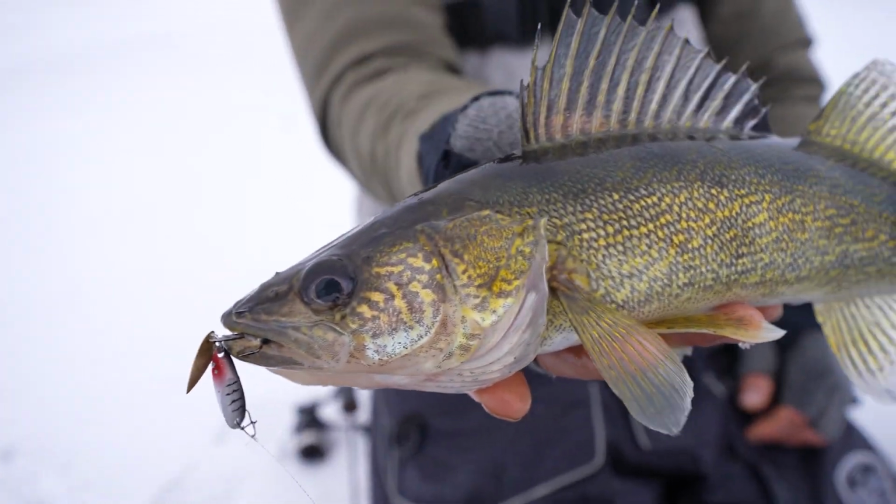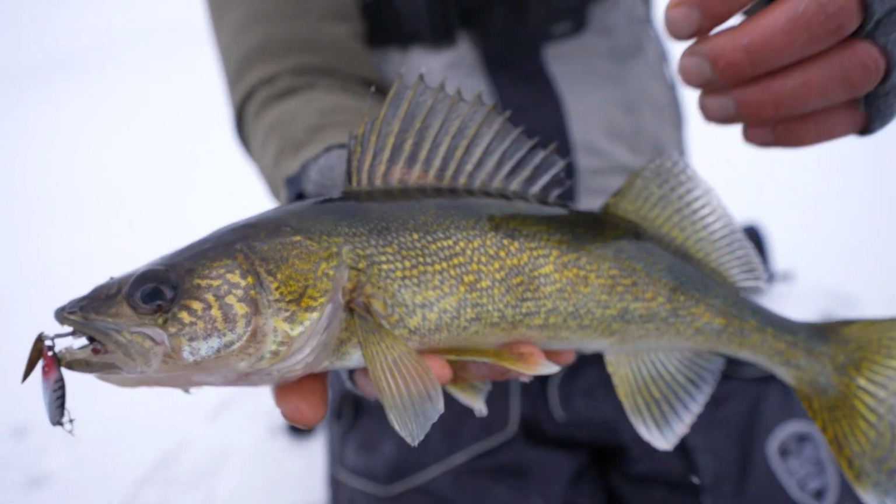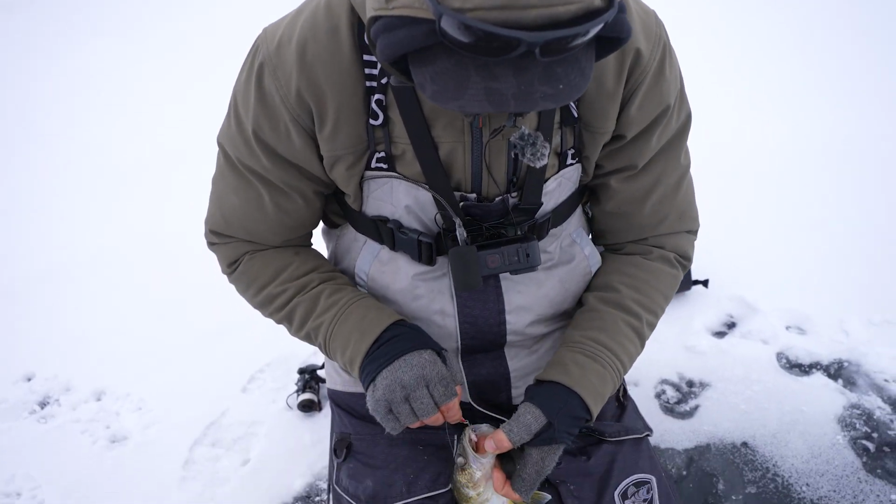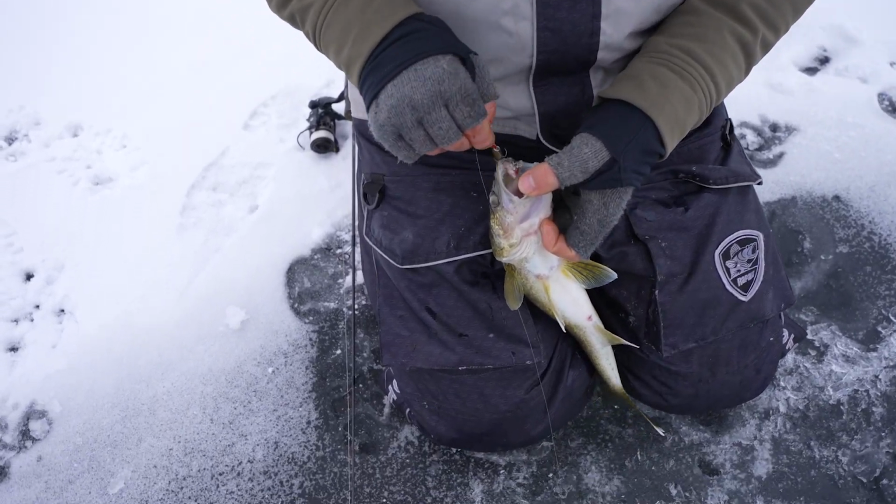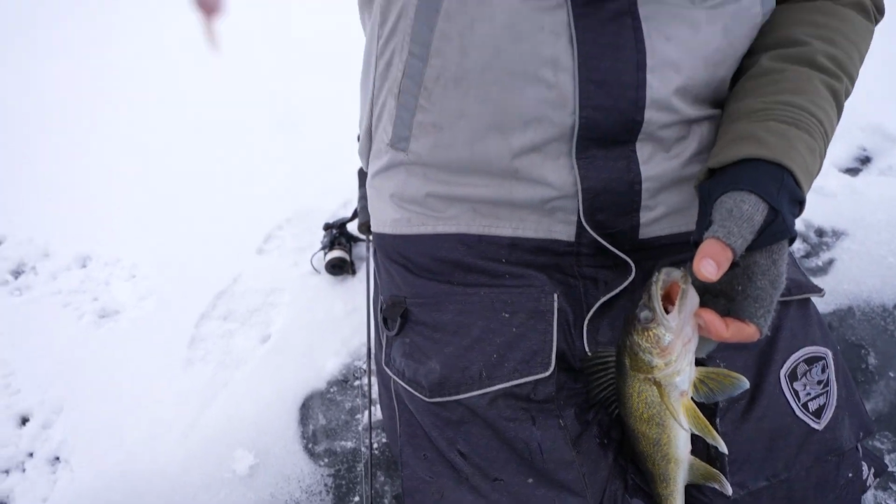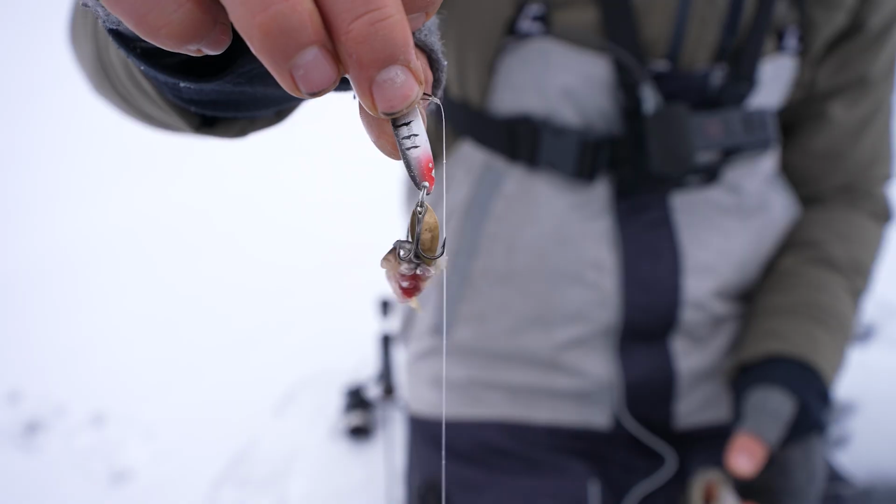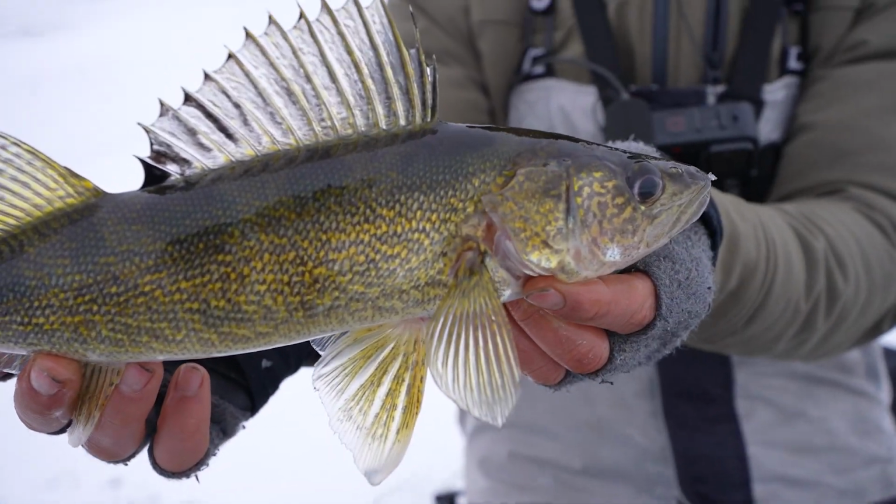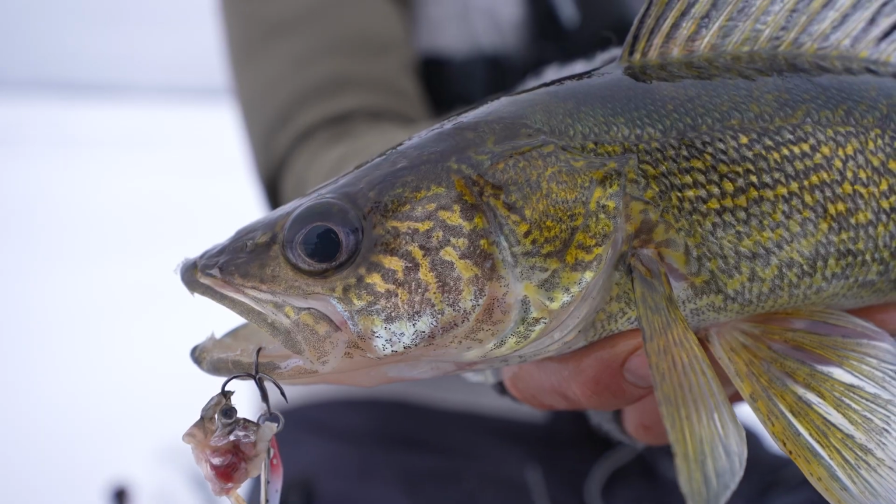Probably a 17er. Nothing crazy. But I feel like we're kind of piecing it together just by running around and surveying a million little different spots. Pretty much they've all come on that little tungsten Castmaster right there. It's a nice little walleye. Good keeper anywhere you're gonna go. This is a win for me today so far.